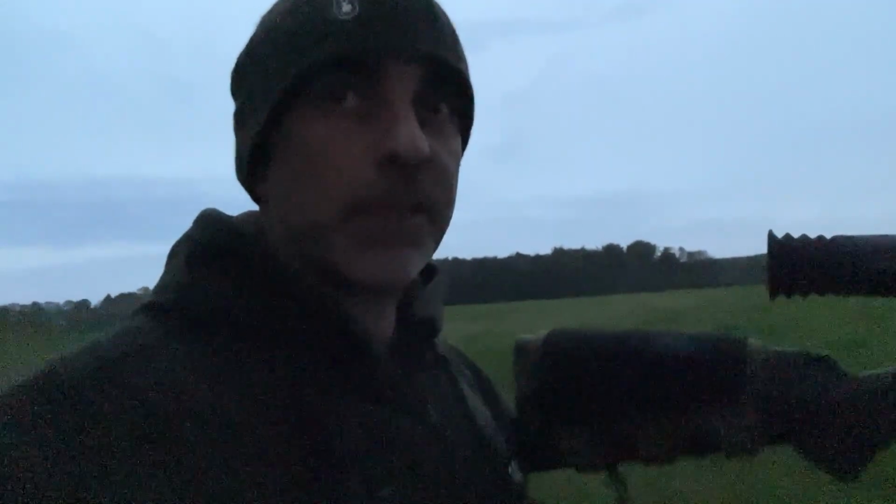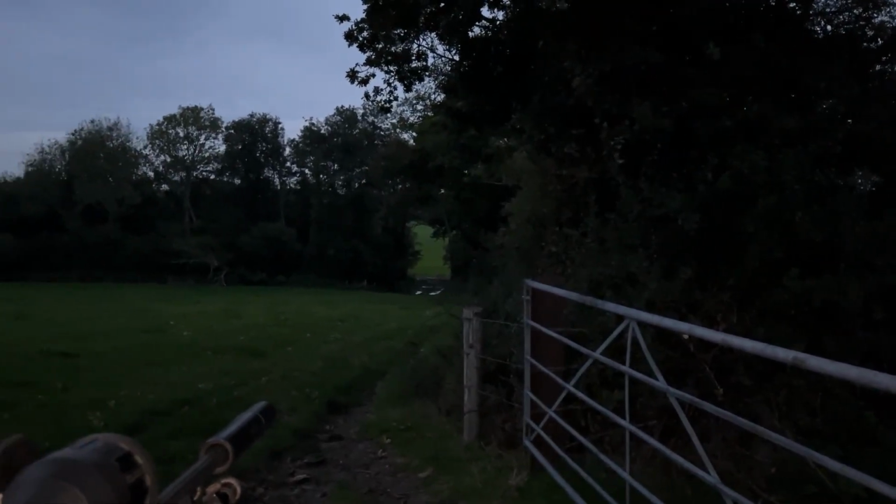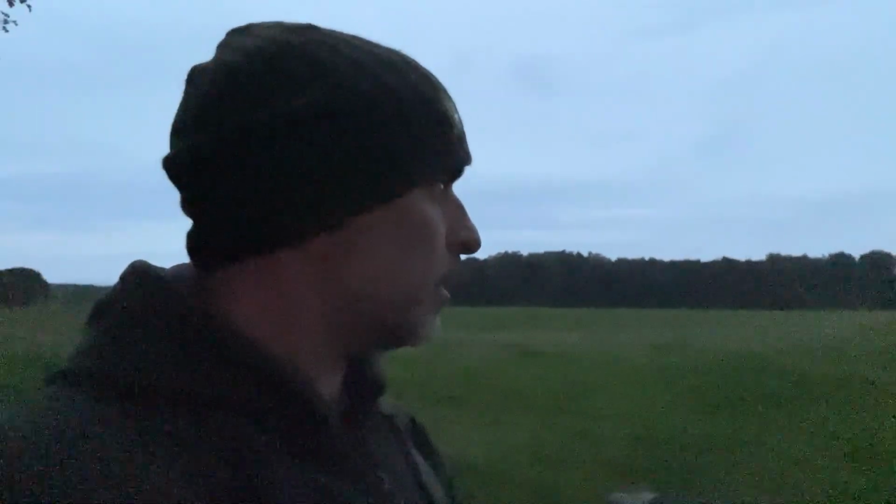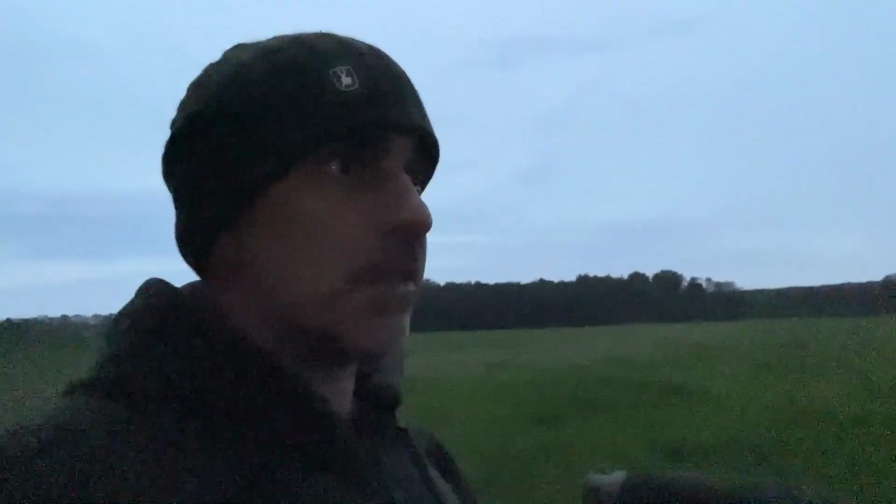I'm going to give it a little while just on this corner. It's quite a good spot here because you can see into the field just to my right there, and also down through the gateway in front, and I can see along a hedgerow just to my left as well. If anything comes out of the wood at the bottom and comes up, it's usually quite a good spot for deer and fox, so might be lucky. We've got probably 20 minutes, half an hour of daylight left, I think, so we might get a sneaky deer or an early fox. We'll see.